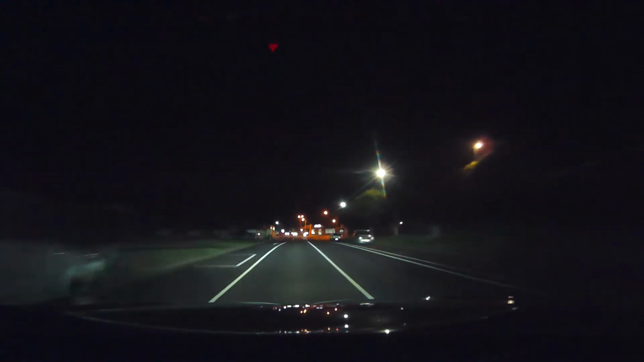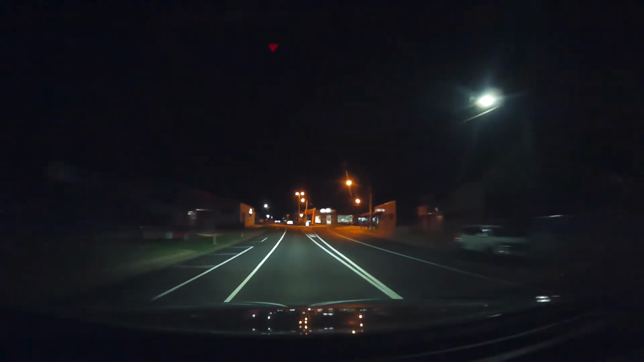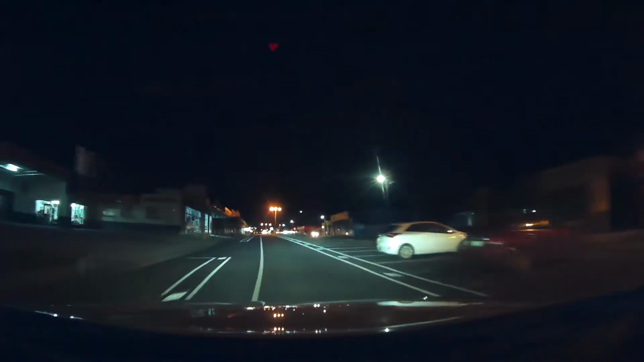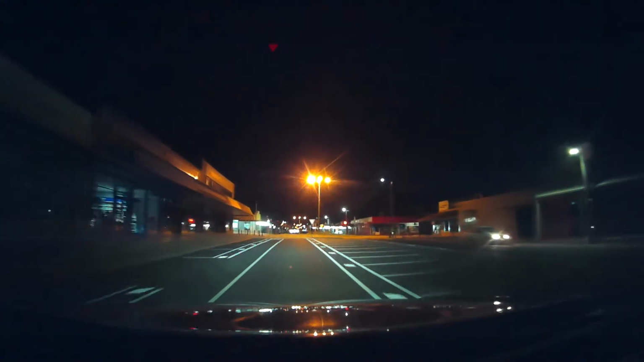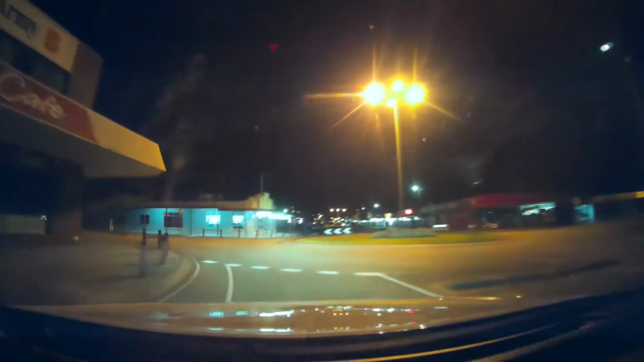And we're just going past the cop shop on the right here. We're just doing the night cruise 2.0 around here in Bairnsdale. I did one a while back on the other channel, but yeah, that's why it's 2.0, so I may as well do another one. We're just on Cloud Street here, which runs parallel to Main Street, as they call it, which is Princess Highway. East-westerly direction, roughly.